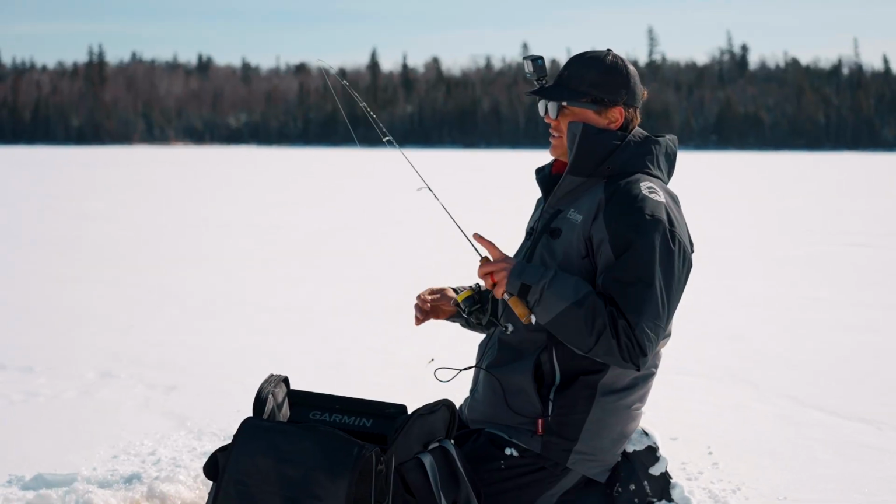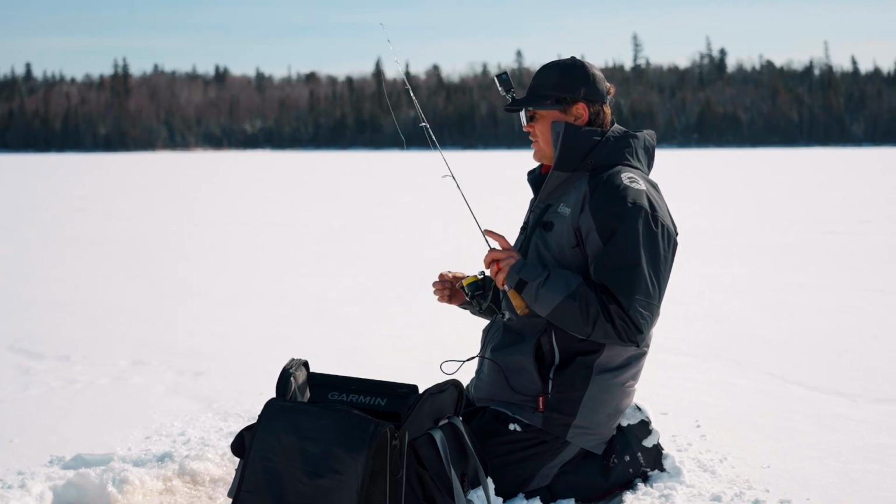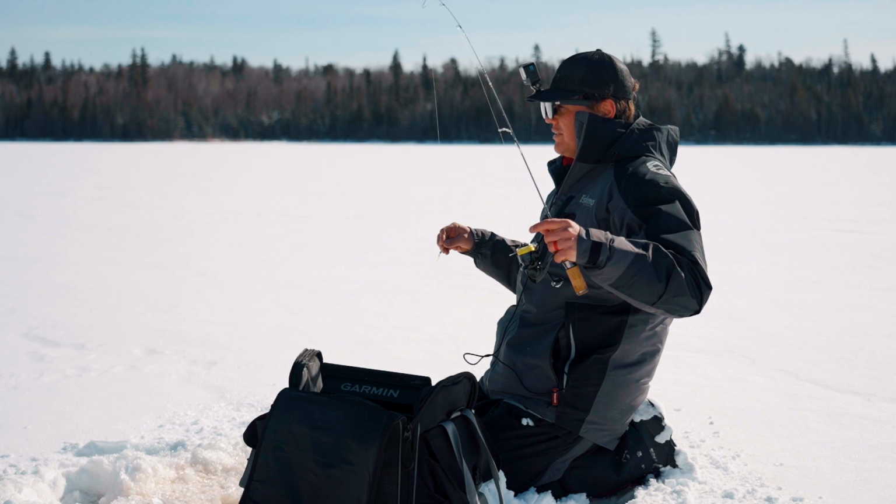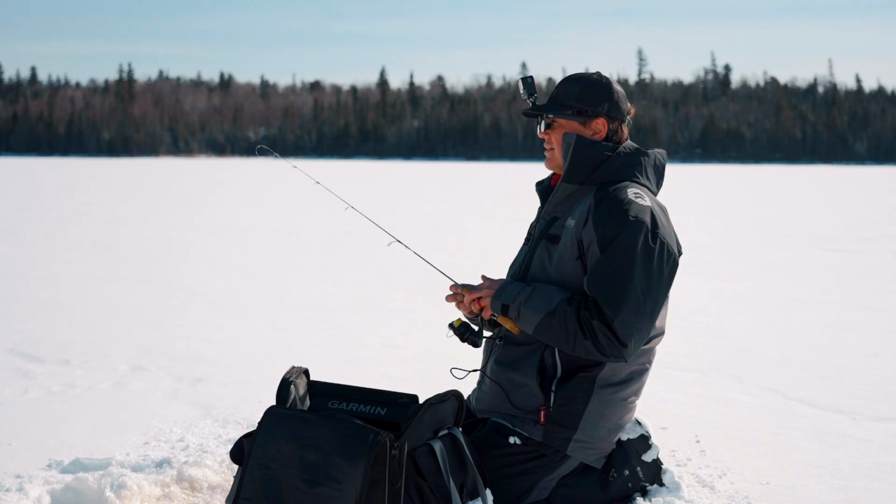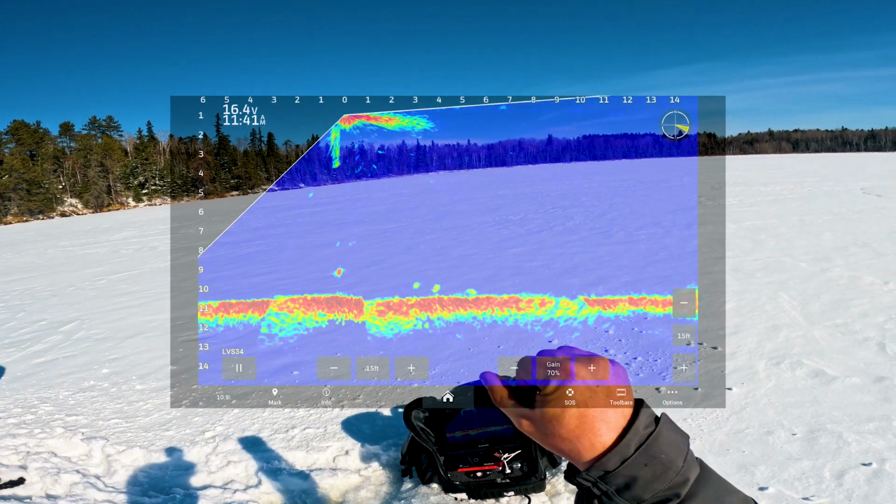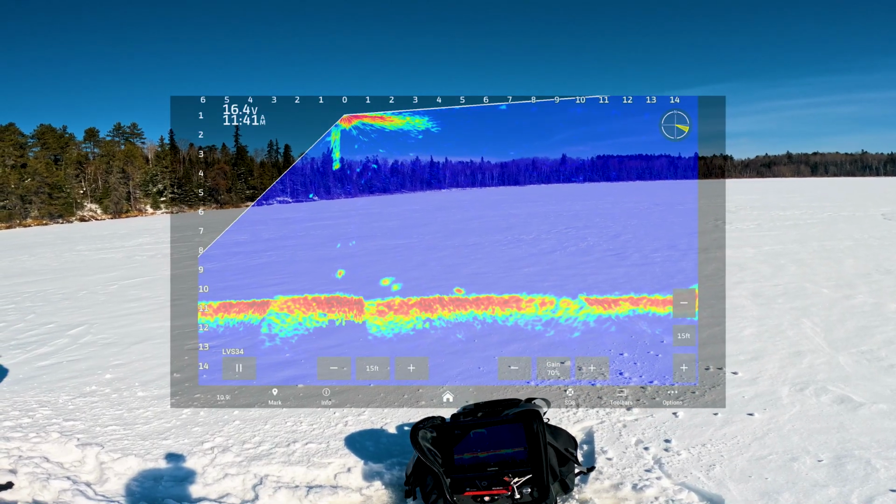That's something else that I've noticed is with these glasses, you've always got a bit of sight on what's going on. And if I was just moving and not looking at my screen, I wouldn't notice that. I've always said that fish can hear you walking on the ice, and some people believe it, some people don't, but right there, that's proof. It would be cool if I could just go like this and zoom in the Livescope. That'll happen. Oh, they just saw my jig. They're excited.